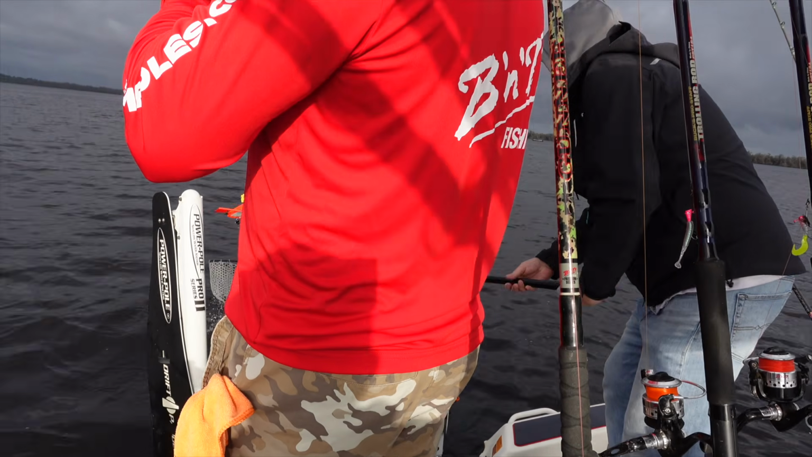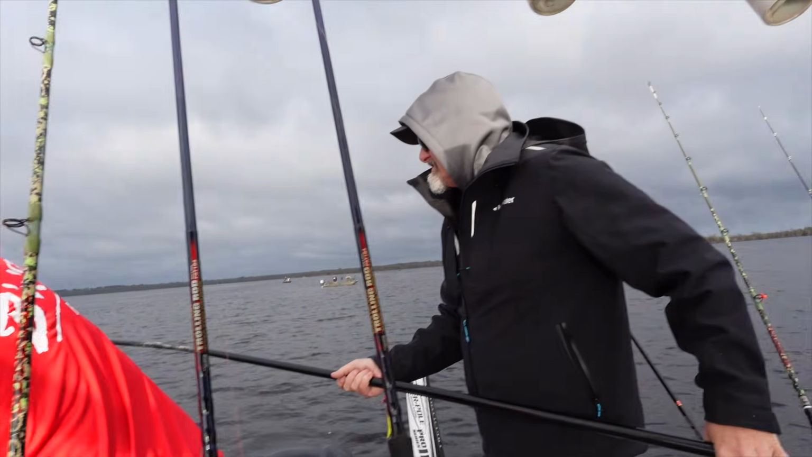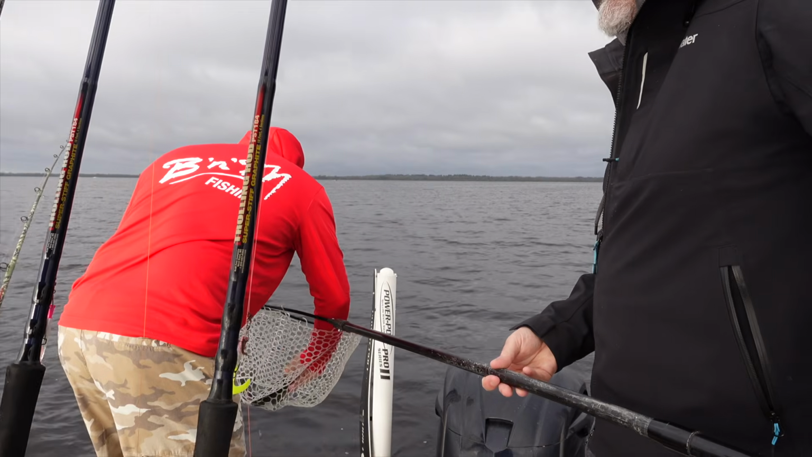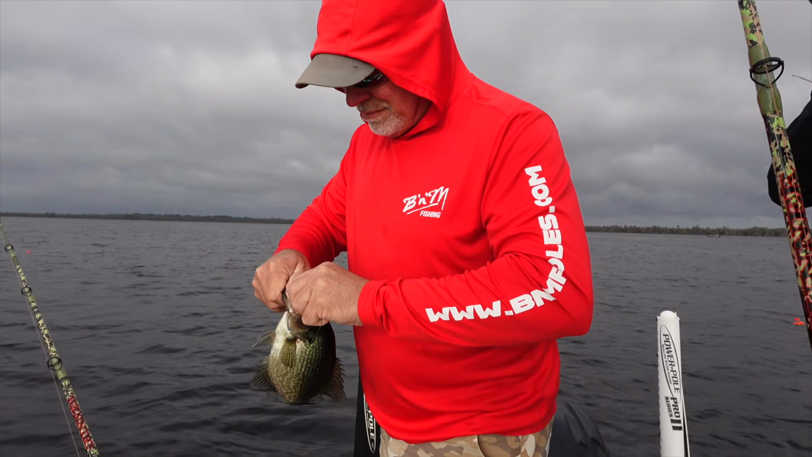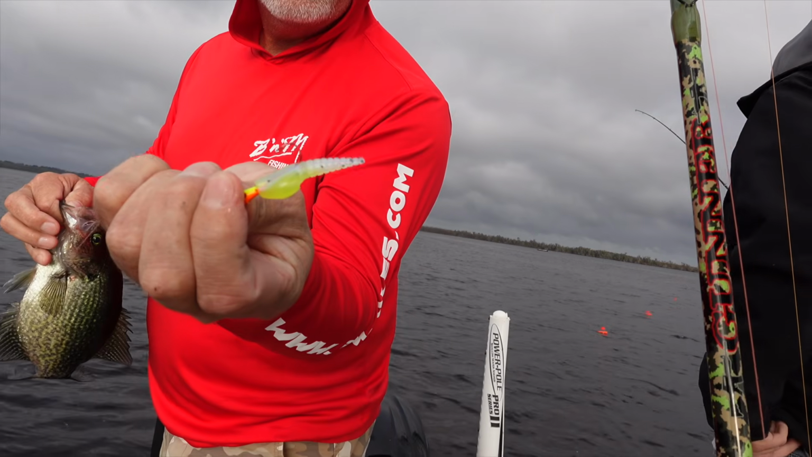That looks like a keeper. You don't catch nothing but bacon on the back. Yeah, I can tell. What color is that? Is it showing enough?